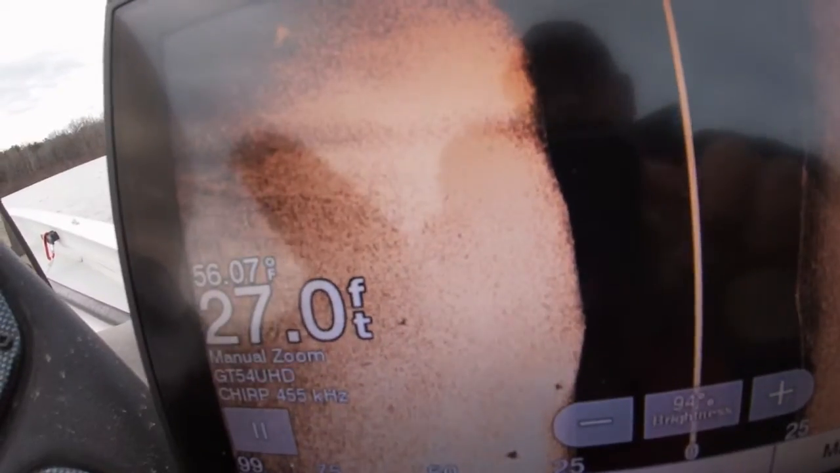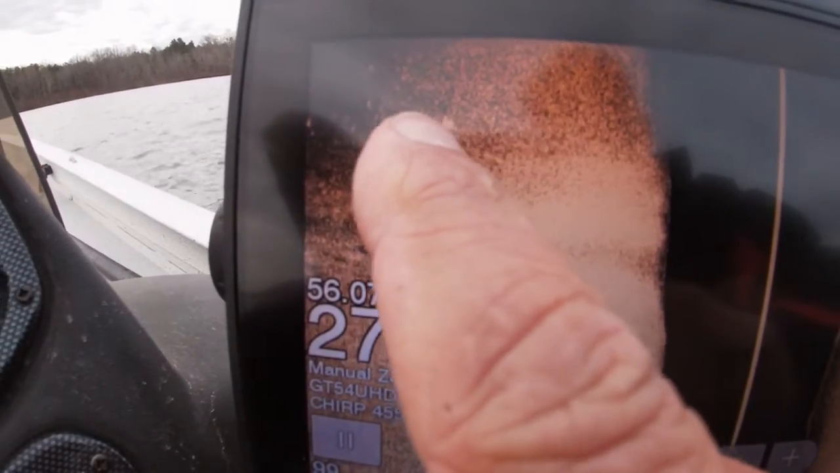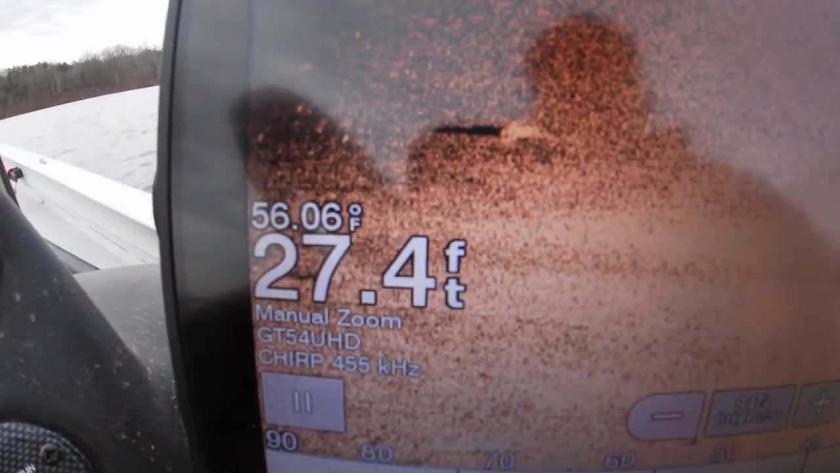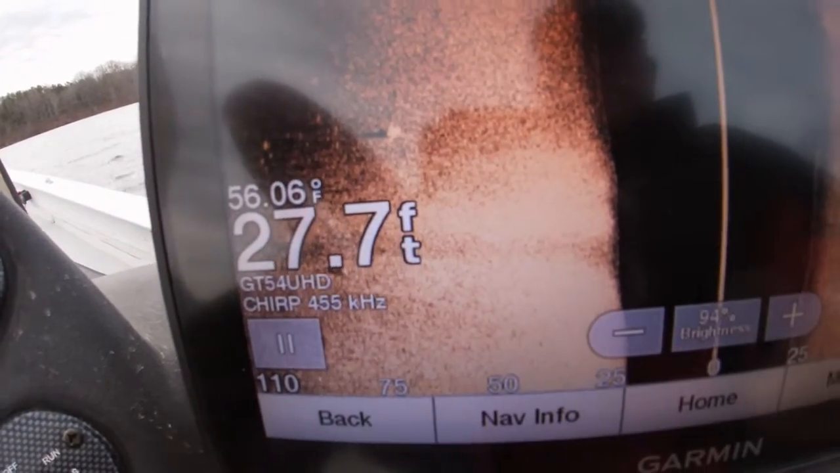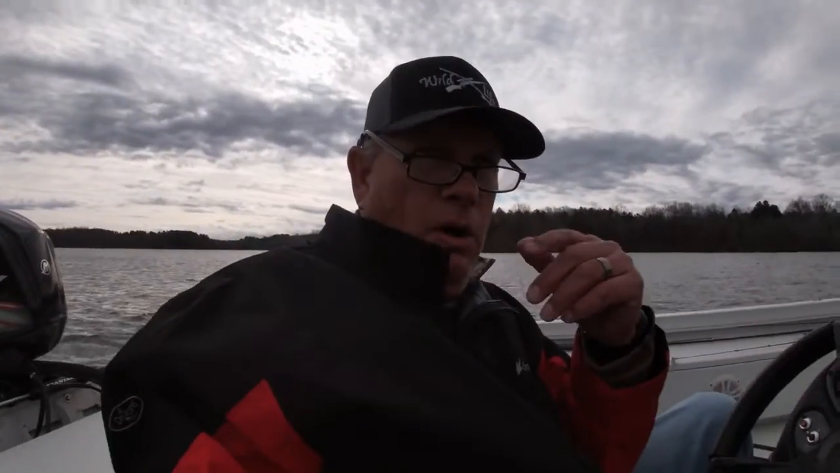And so we just went past it. You see this? That's what we saw the first time. See the shadow line? Let me blow that up. So you see the shadow line that it is causing. That tells me that's sticking up off the bottom. Very possibly it has some crappie on it. I just marked that.